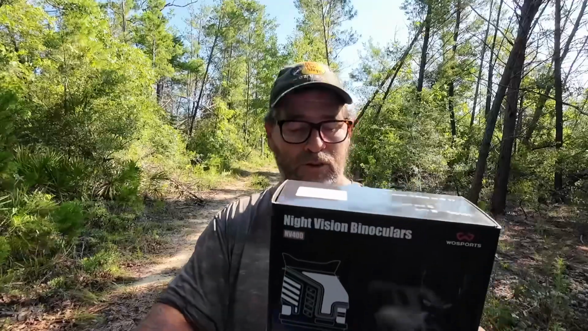It doesn't tell you the infrared power on the Apexel, but it says the IR illumination is 850 nanometers, and on the Wosports it says the infrared wavelength is 850 nanometers. The infrared range for the Wosports is 400 meters, and I don't see the infrared range on the Apexel.